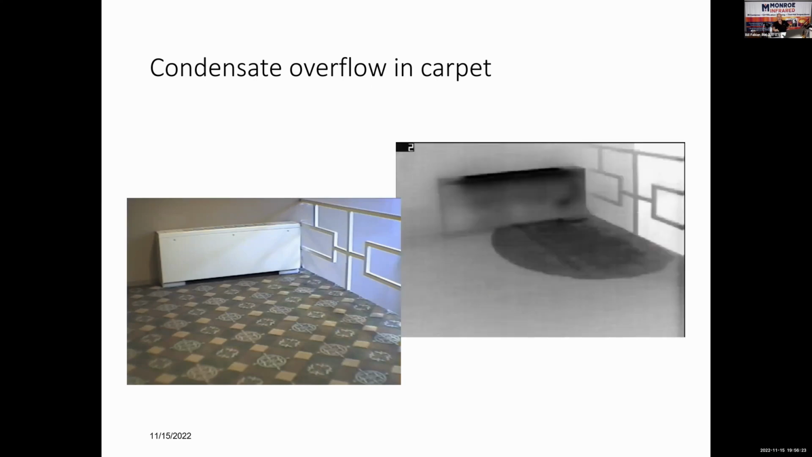Visually, you can't see that water. But here in the thermal image, you can see that water in the carpet. Now, look at the pattern difference between the water in the carpet and the thermal differences across the surface of that air conditioner. Where the air conditioner is drawing air in at the bottom and then exiting the cold air out the top, it's a lot colder at the top than it is at the bottom. So there's a gradual change in temperature from bottom to top. There's no edge pattern. This is indicative of water and energy issues.